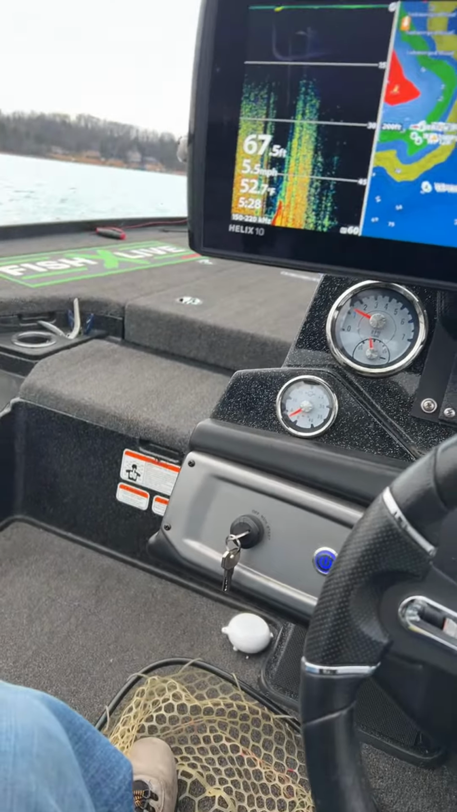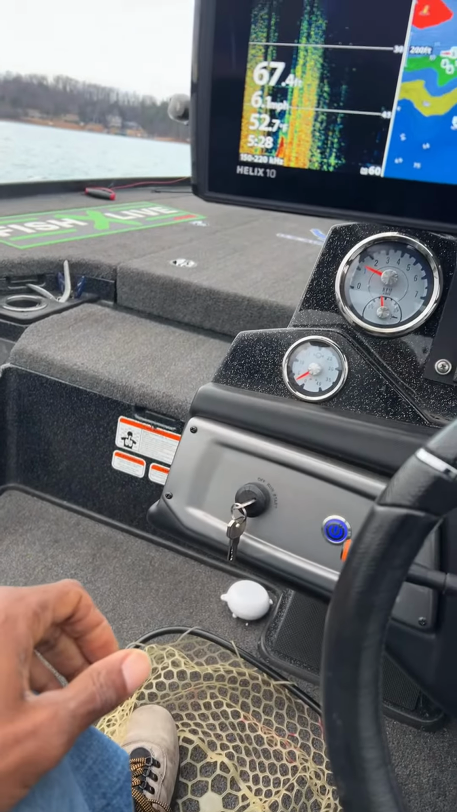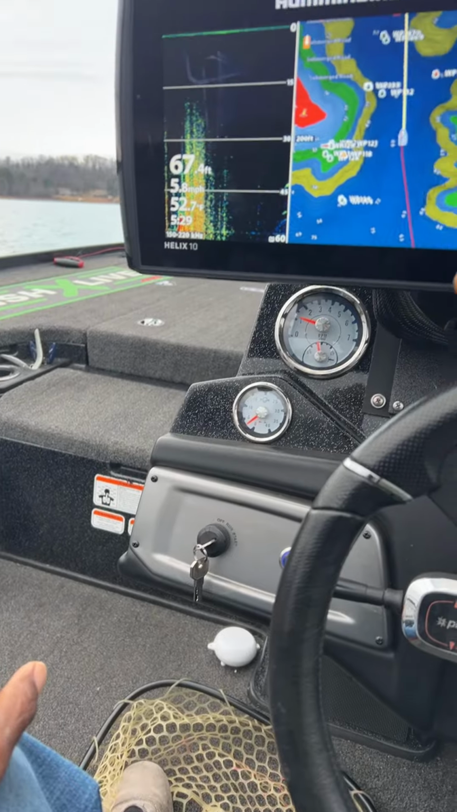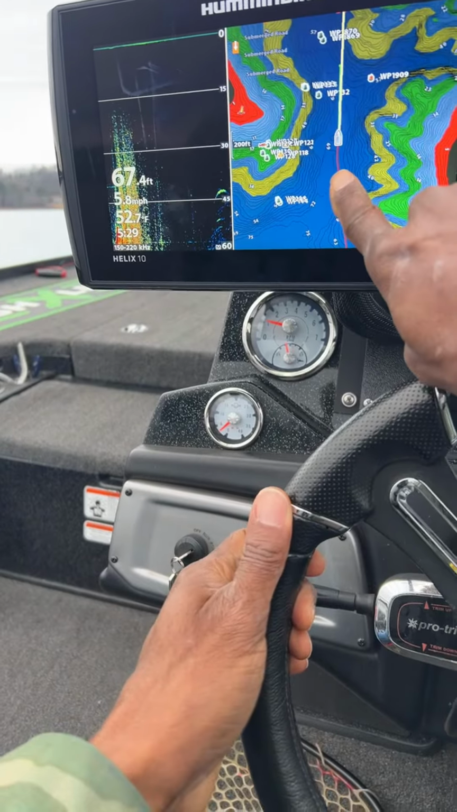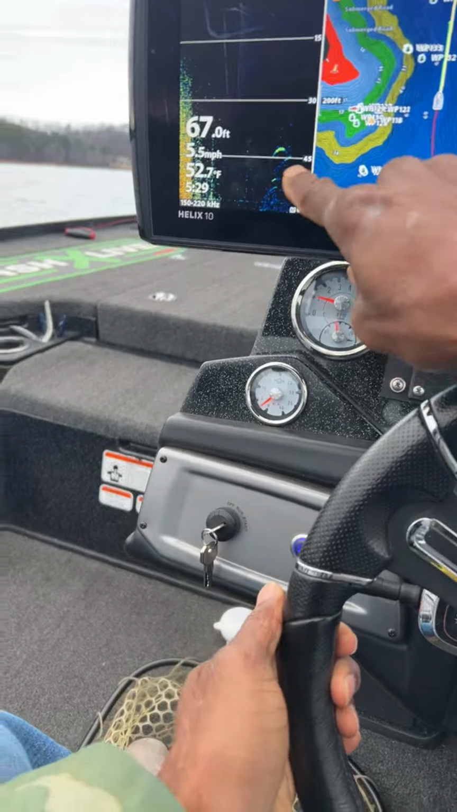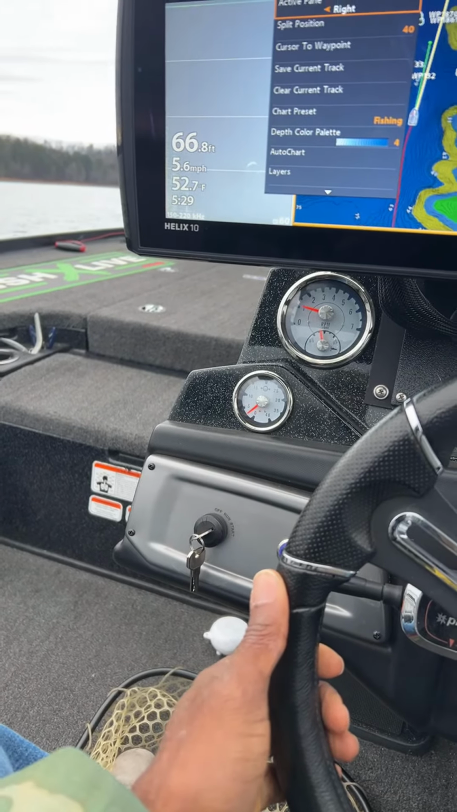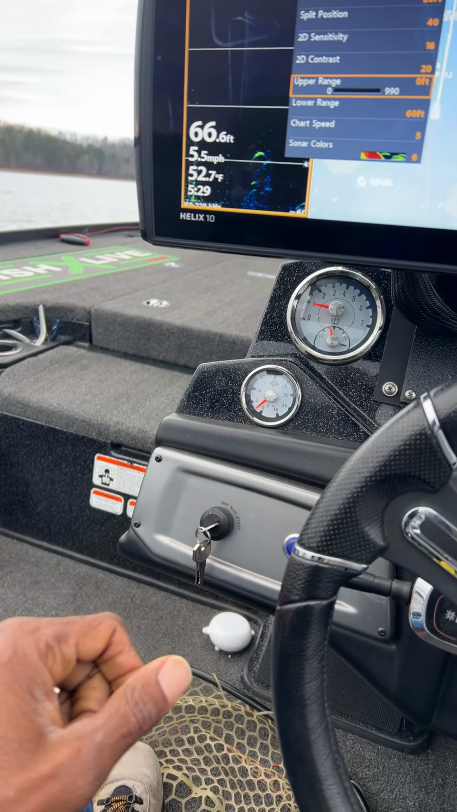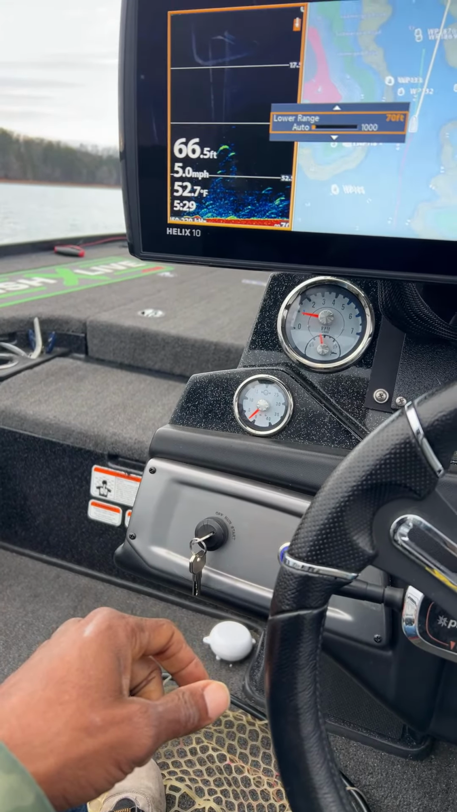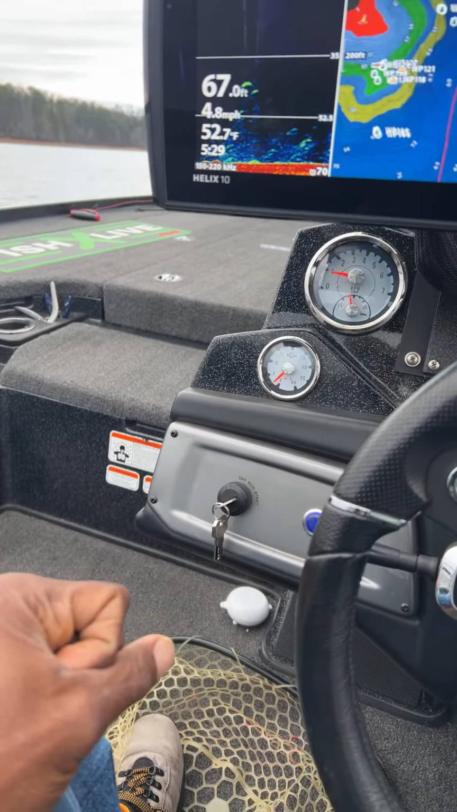All right, guys, we're in it now. So basically, we're sitting at about 67 feet of water. I have my electronics set for 60. If you take a look at the map, we're in the middle of this channel. And so sometimes these bait fish, we're just gonna be looking for bait fish. Let me drop water depth down a little bit more. 60, let's go down to 70. There we go. So now we can see the bottom because we're in 70 feet of water.